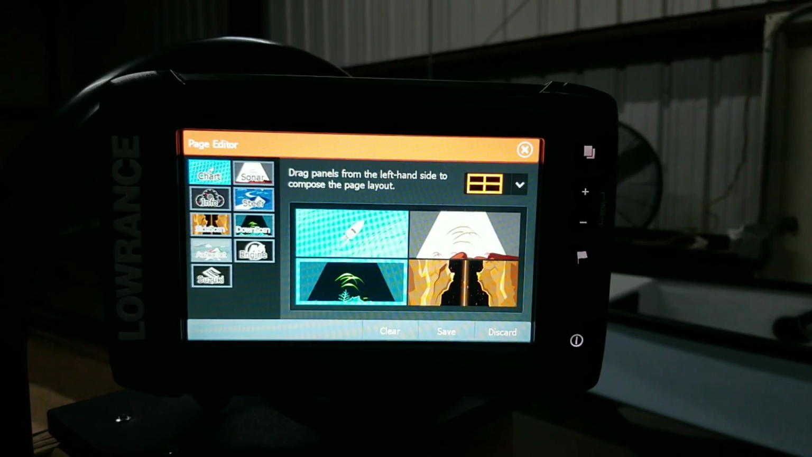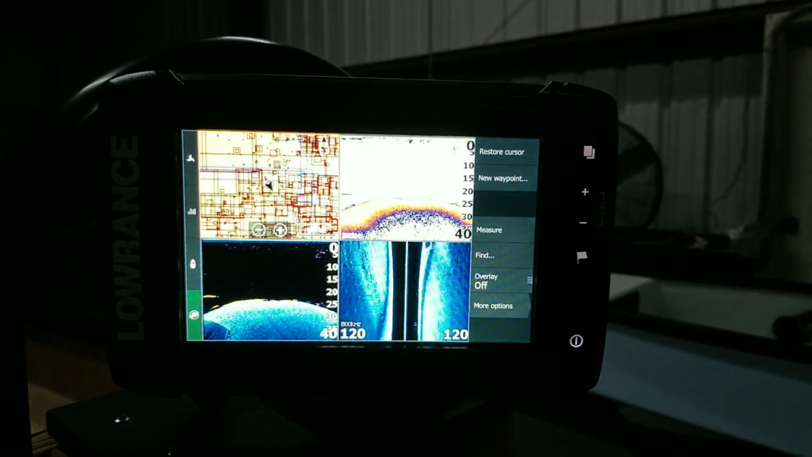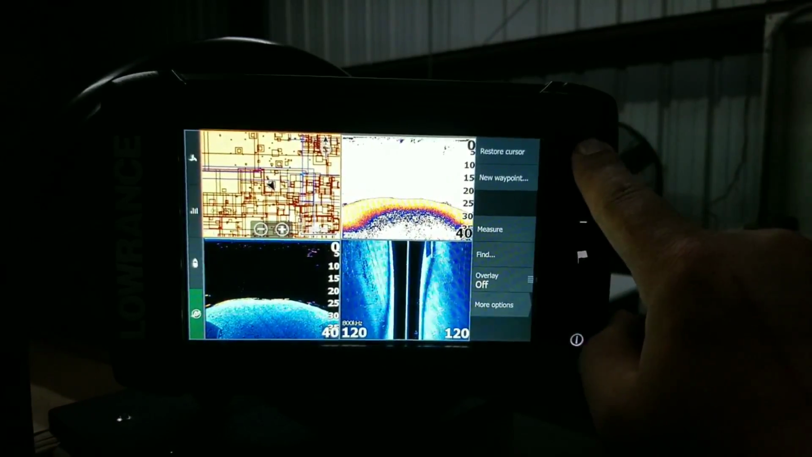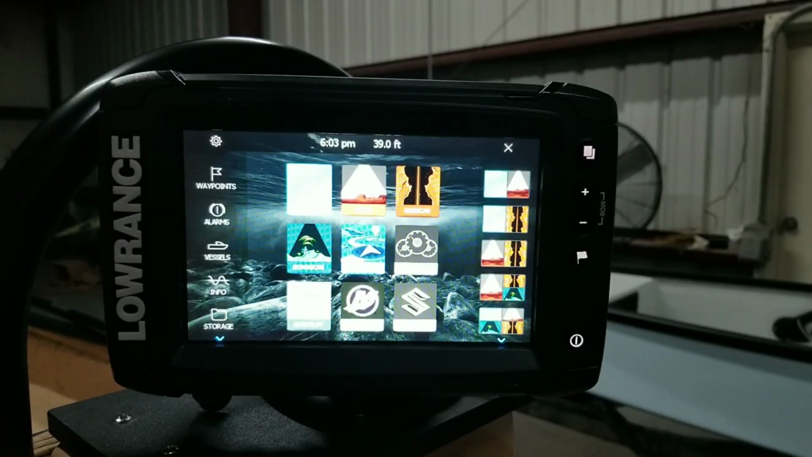I can mess with the panels. I can do whatever I want to. And then I hit save. When I get to my home screen, I'm going to take it back to home screen, guys. Bam, there it is, right there in the corner, right where we built it. So it's really easy to customize this setup to the experience that you want.